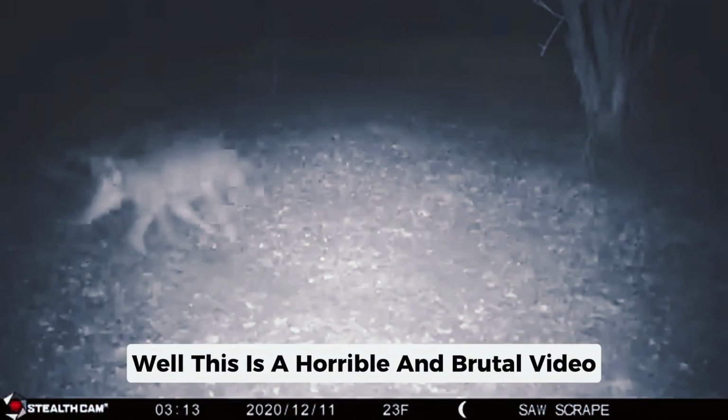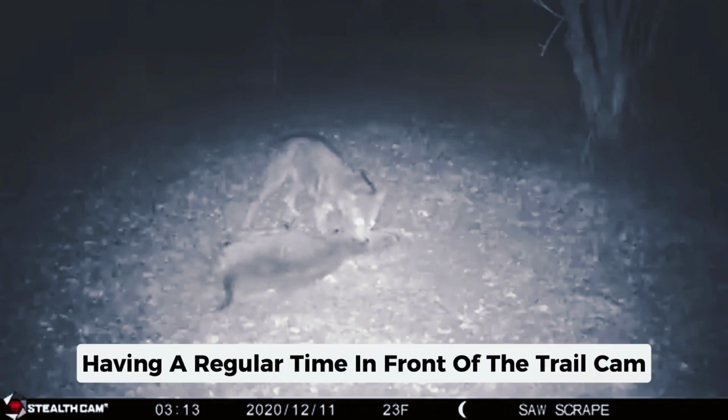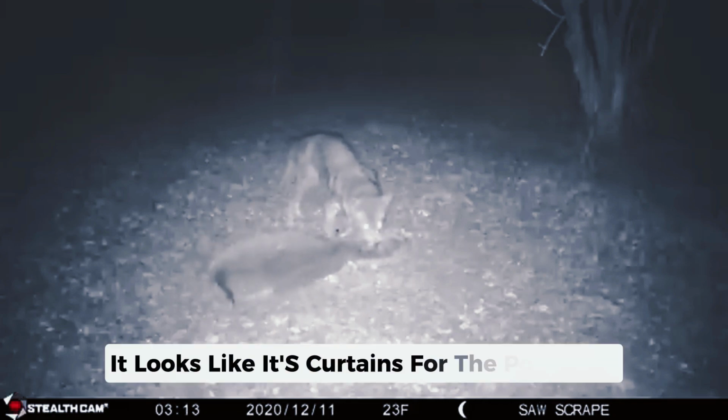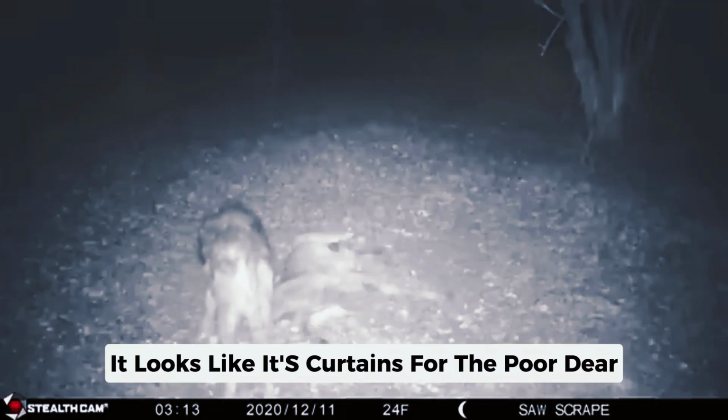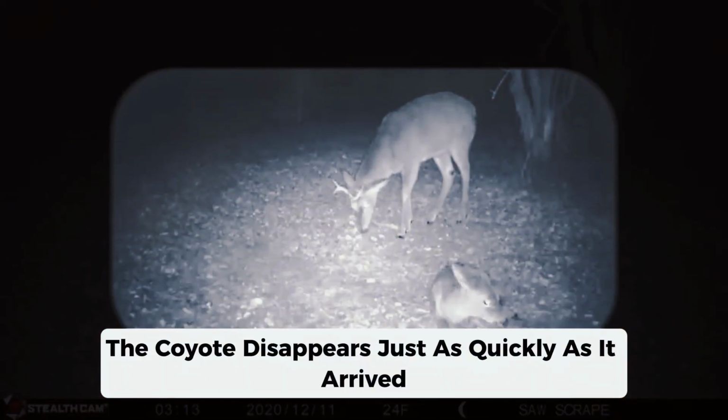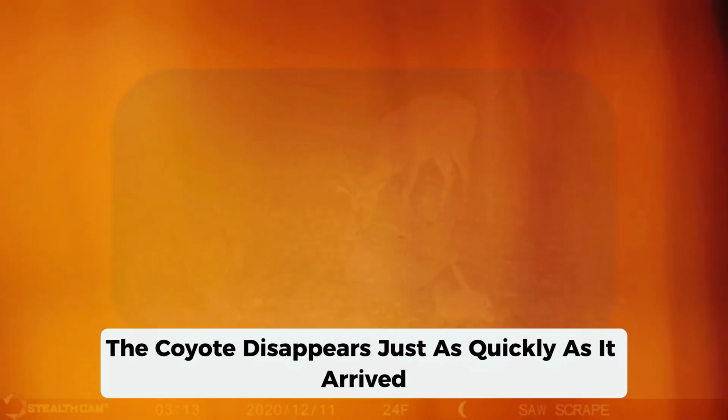But we have another deer footage, but this one shows a deer being attacked by a coyote. Well, this is a horrible and brutal video that shows just how ruthless nature really is. A deer is hopping around, having a regular time in front of the trail cam, when, suddenly, out of nowhere, a coyote leaps into view. It looks like it's curtains for the poor deer. After a whole lot of painful bites to the neck, the coyote disappears just as quickly as it arrived.